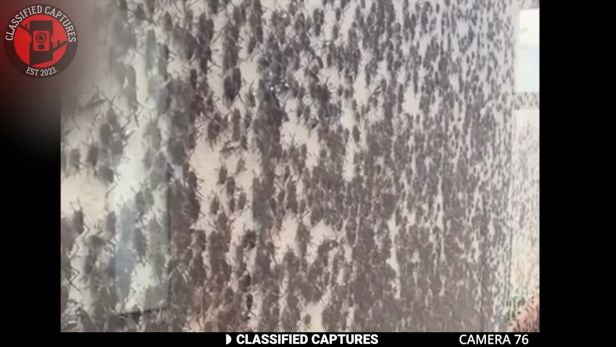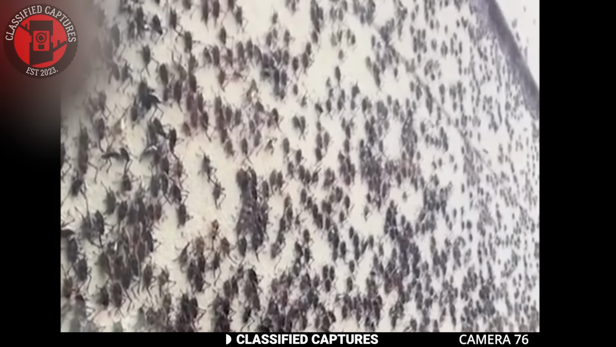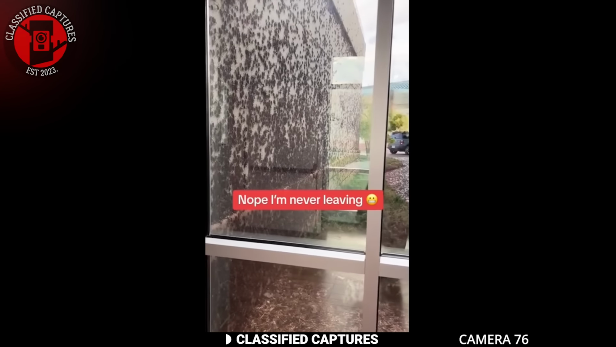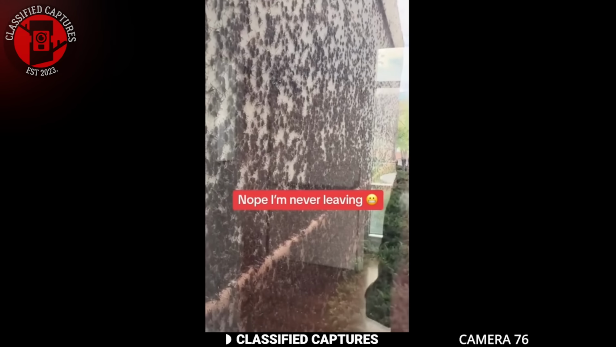The way they blanket the entire area makes the scene almost surreal, like something out of a horror movie. But you have to ask, why are so many insects gathered in one place? Is it some kind of infestation? Anyone with answers is allowed to educate the rest of us.